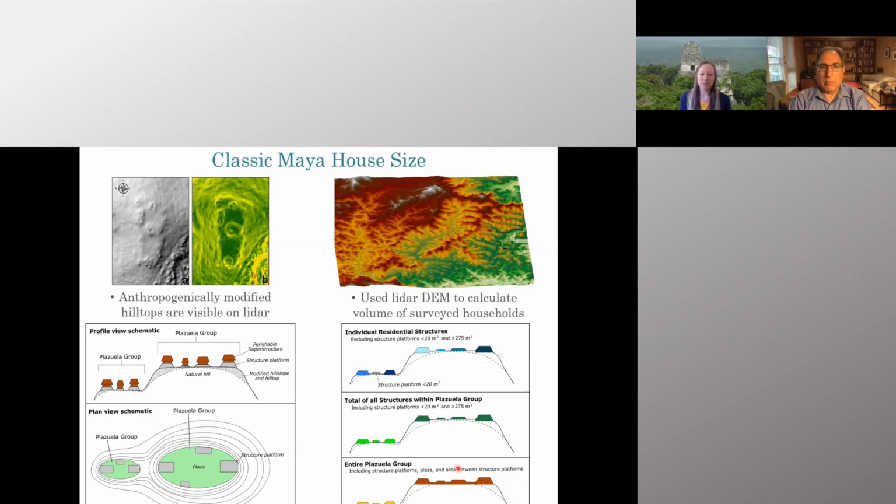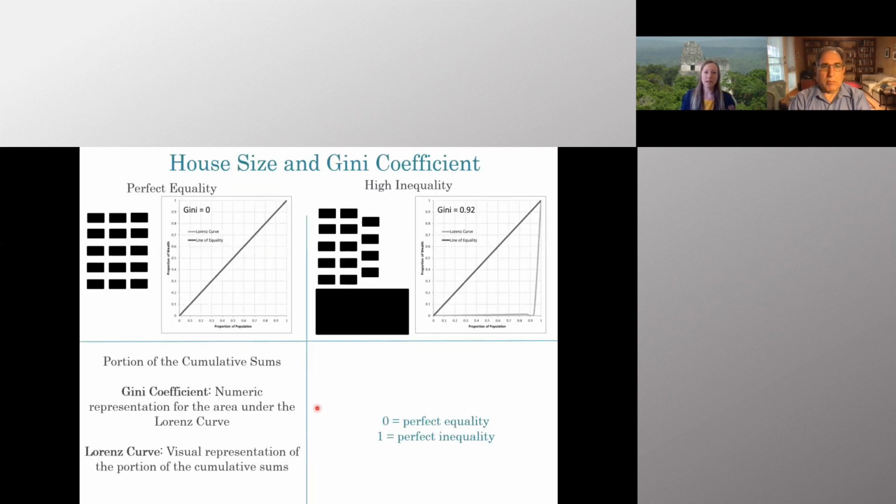We're primarily focusing on the entire plazuela group, as this is more indicative of the total labor used to create the household area, but aligned with traditional archaeological survey, we often also have to use the total of all structures within your plazuela group or your residential group. So we can use house size in order to evaluate inequality using something called the Gini coefficient.